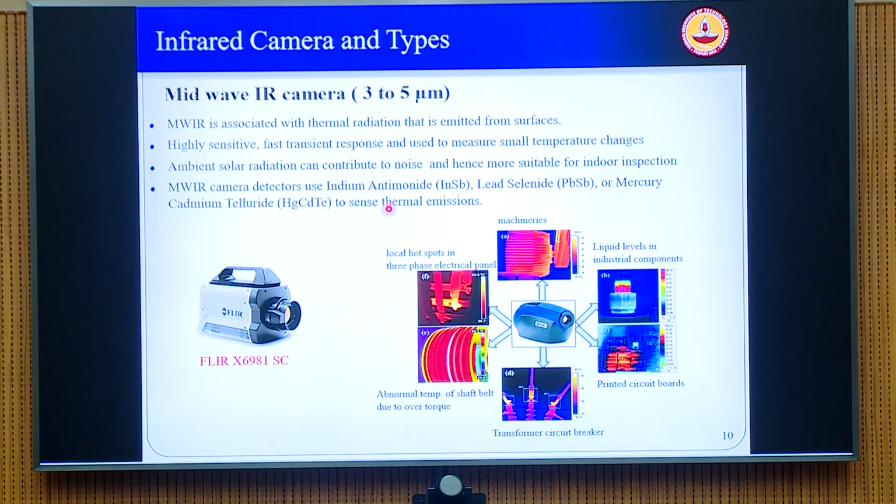That's why one requirement is you need to maintain the semiconductors at very low temperatures, as low as 70 Kelvin or 80 Kelvin, using cryogenic cooling. Only then will this be sensitive to that particular wavelength. At room temperatures, the band gap will not be matching the frequency of the incoming radiation. So the camera that we have in our lab is also a high speed one, which is X6981SC.